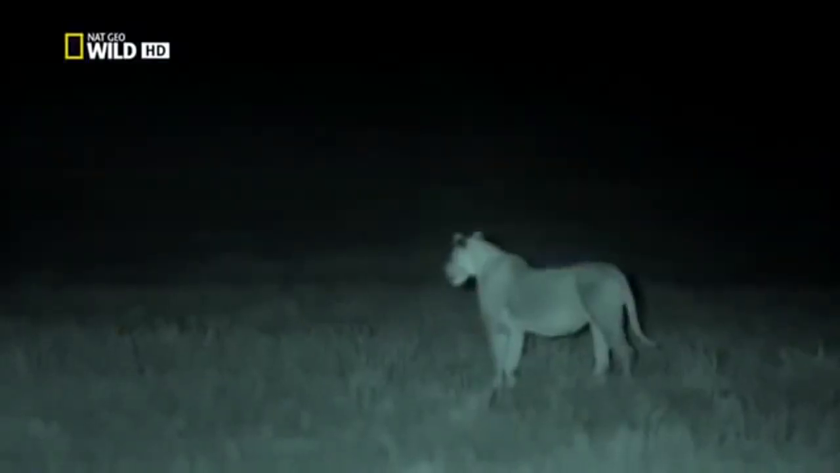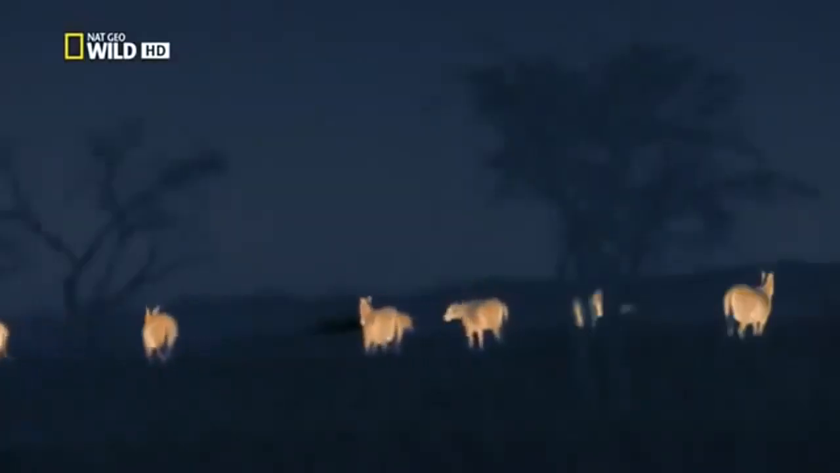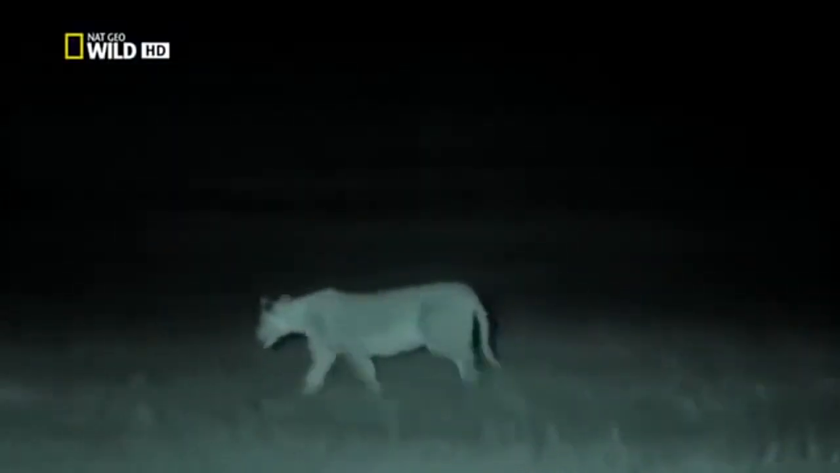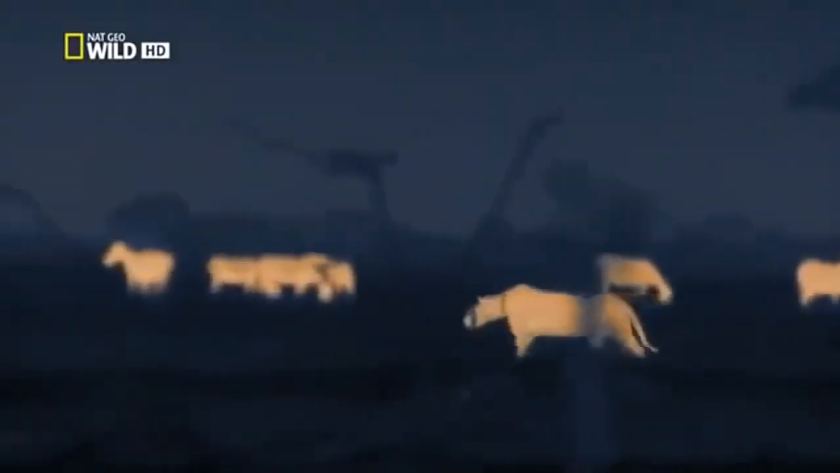The sound of the herd draws one of the lionesses closer. The limping zebra is falling behind. But tonight, the lioness would have to be within 6 meters to see it. Zebras are all around, yet the zebras have no idea there is a predator in their midst.